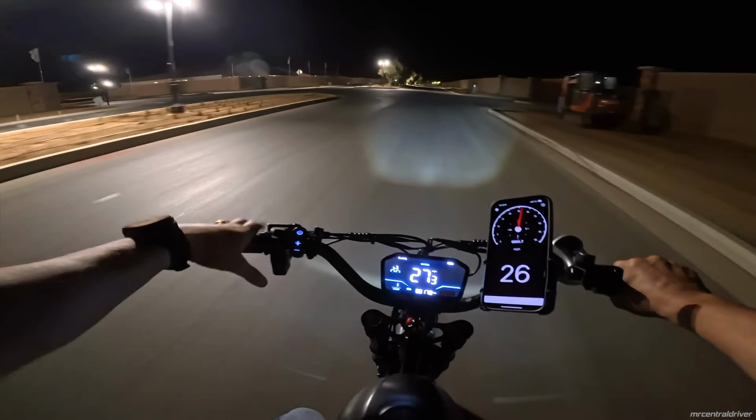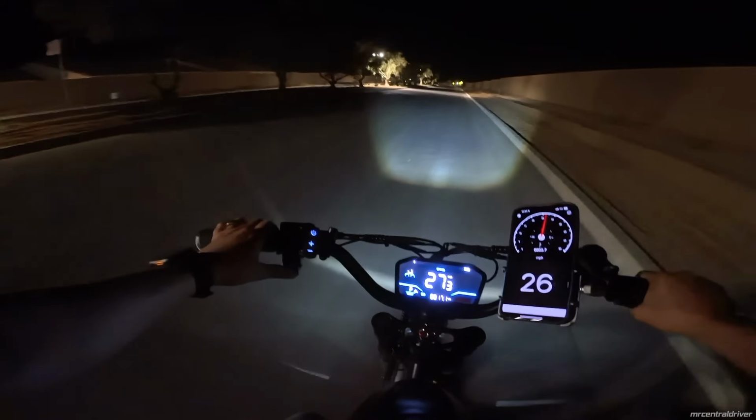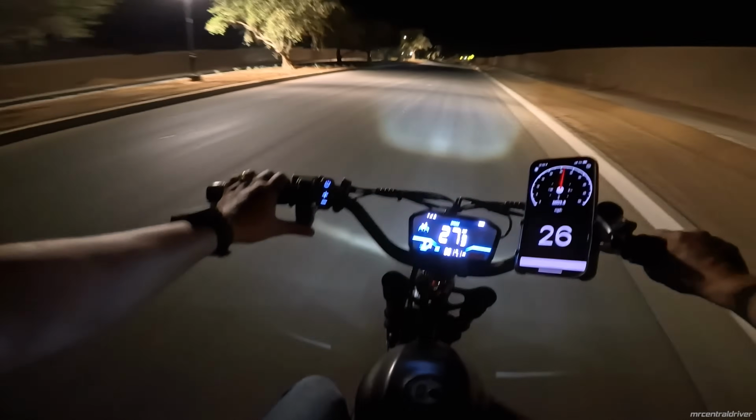I mean, it has one. Some bikes don't have it. The Ghost Cat doesn't have one. I would really like the Ghost Cat to have one, but if it had something like this, I wouldn't want it either. I'm not a big fan of that.